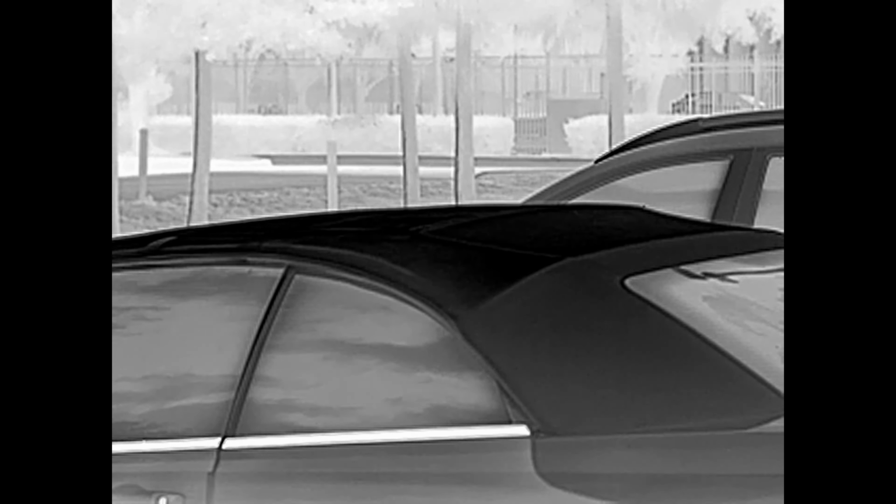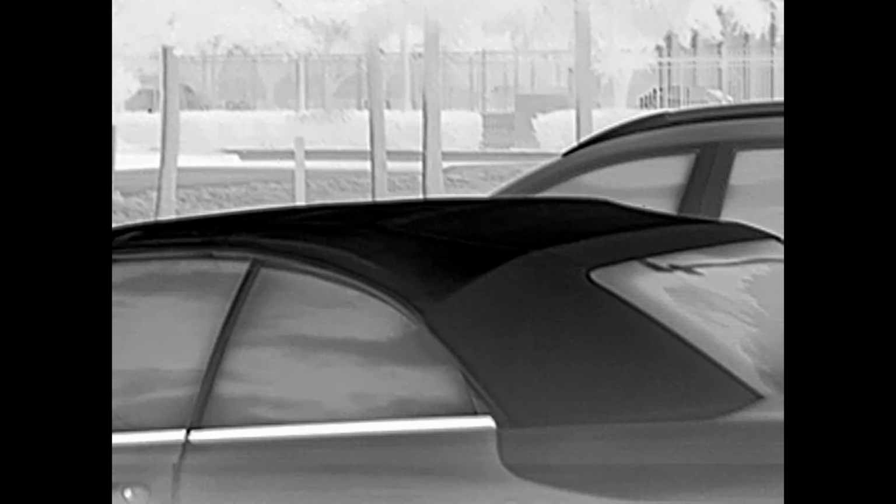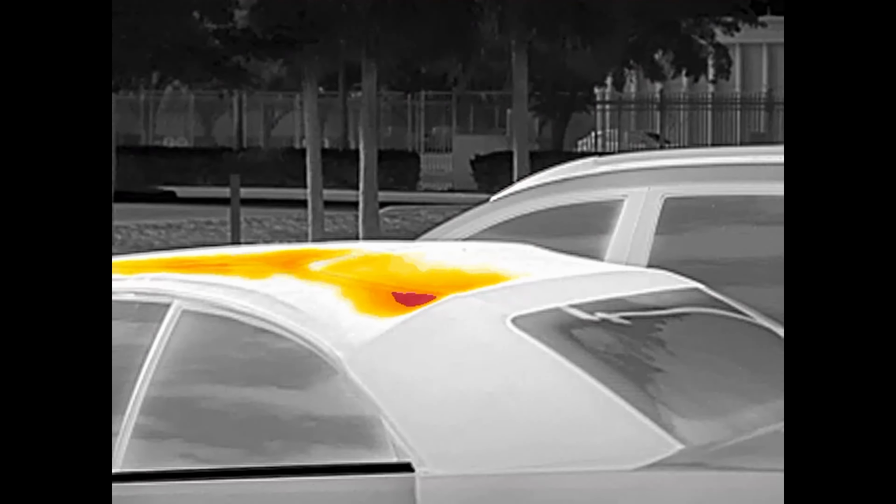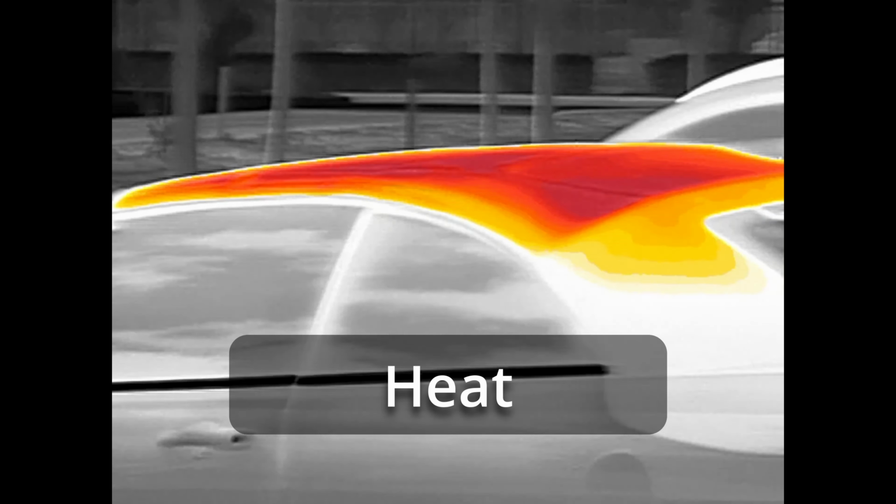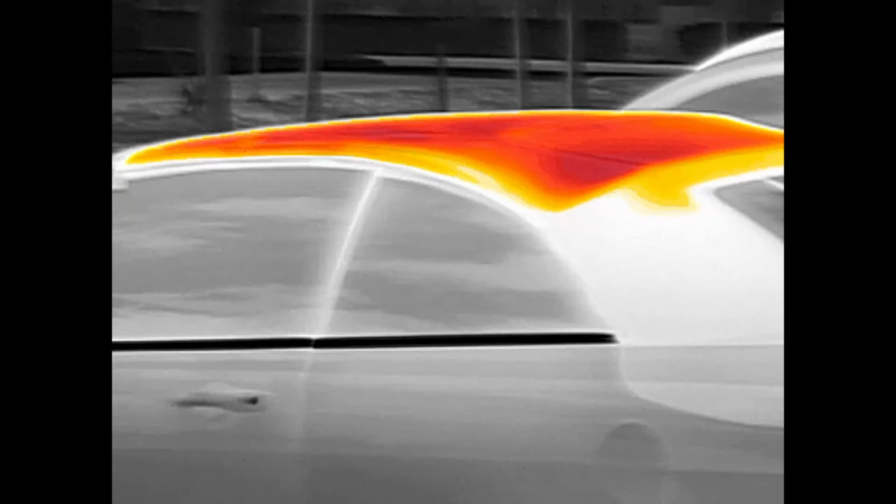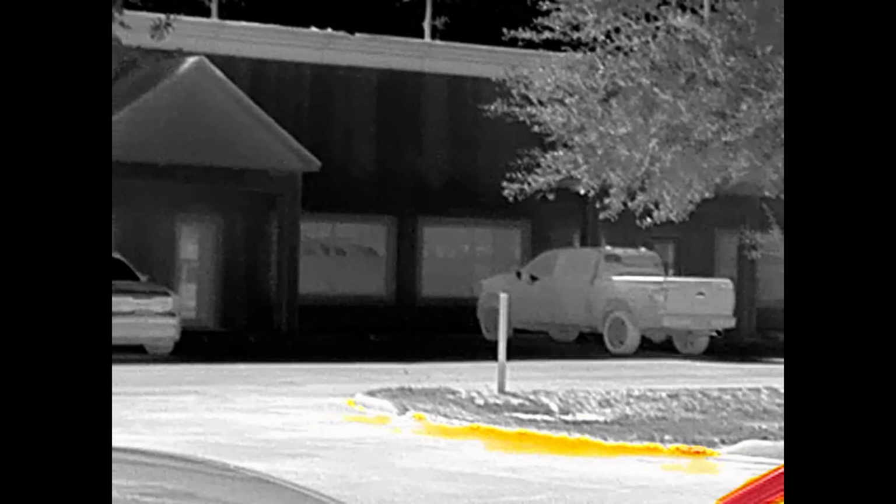We've now switched to the black hot palette. Again, the hottest part, the top, is shown in black. And now we go to sepia, which is also basically a white hot profile, but with a brown hue to it rather than white and black. And then finally heat, which is basically a black and white palette in which all of the highest temperature outliers are shown in orange.